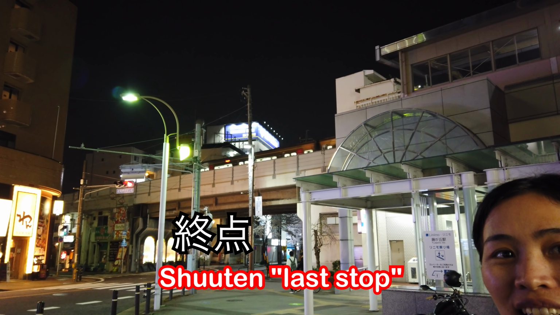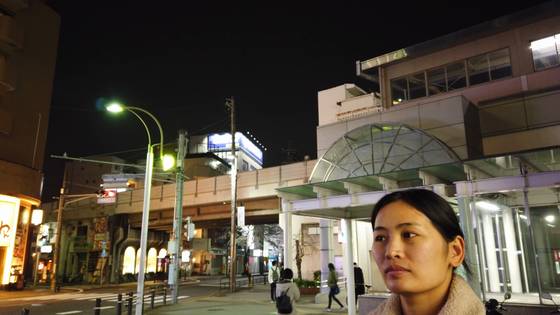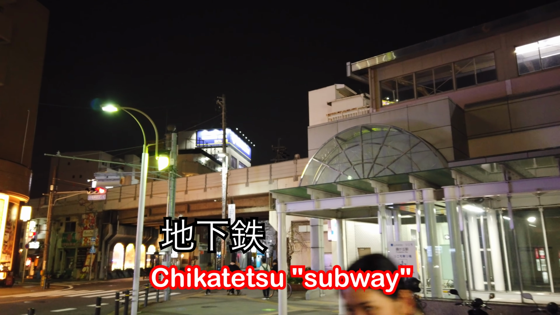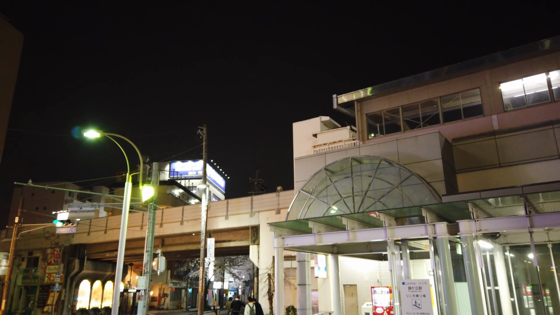You can see the trains going by right now. So this is what's called the Shuten, the last train or the last stop on the train line. We're on the Higashiyama line here in Nagoya, Japan. And this is actually called the Chikatetsu, which means subway, which means underground. But actually the last 2 or 3 stations here, the train goes above ground. So that's pretty interesting. Anyway, let's go!